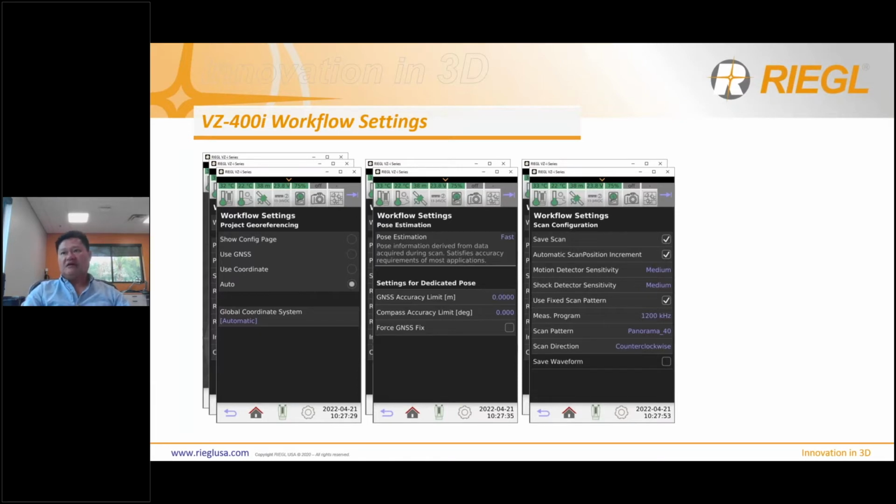Motion detector and shock detector sensitivity. Sure, no problem. You can put it on high, medium, or low. By putting it on high, it detects very sensitively. Any kind of movement will make it go off, and then you're going to have to delete that scan and go on. So medium seems to be the best setting I've used in the last many years. Automatic scan increment. Yep, I always have this checked.